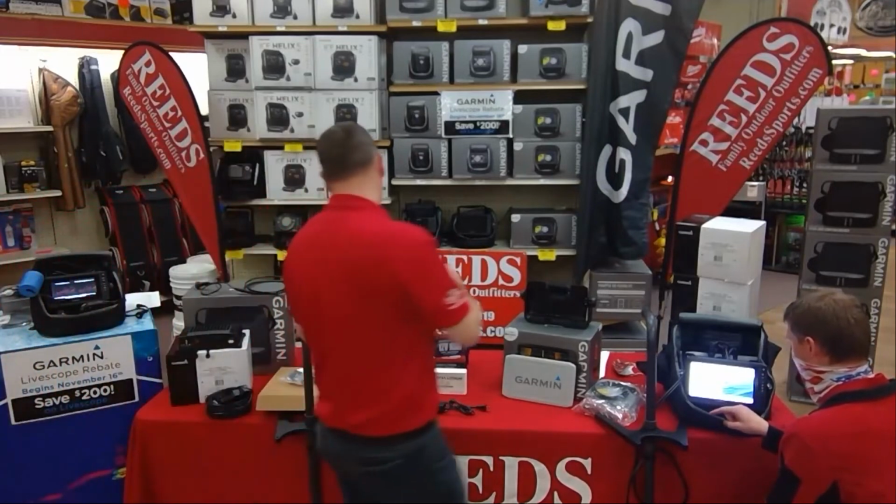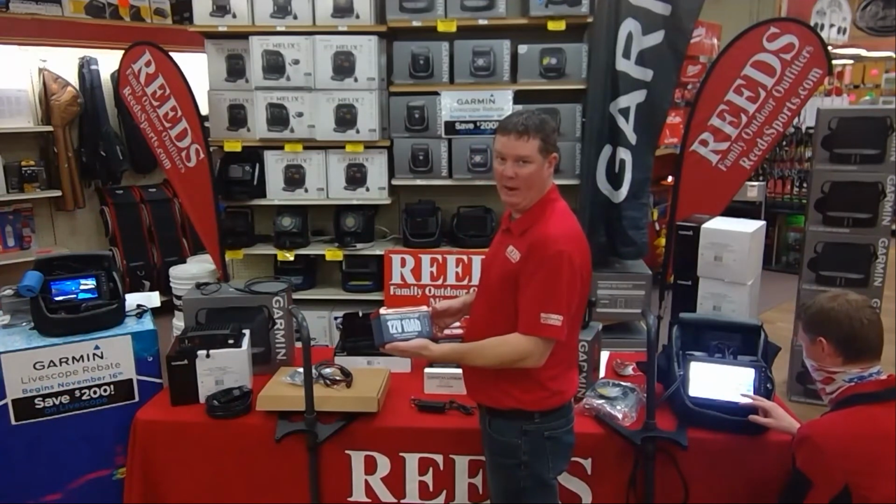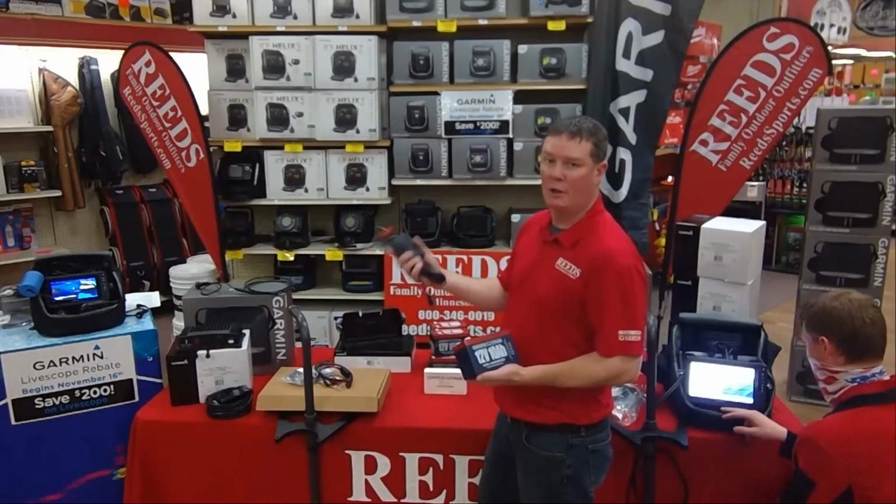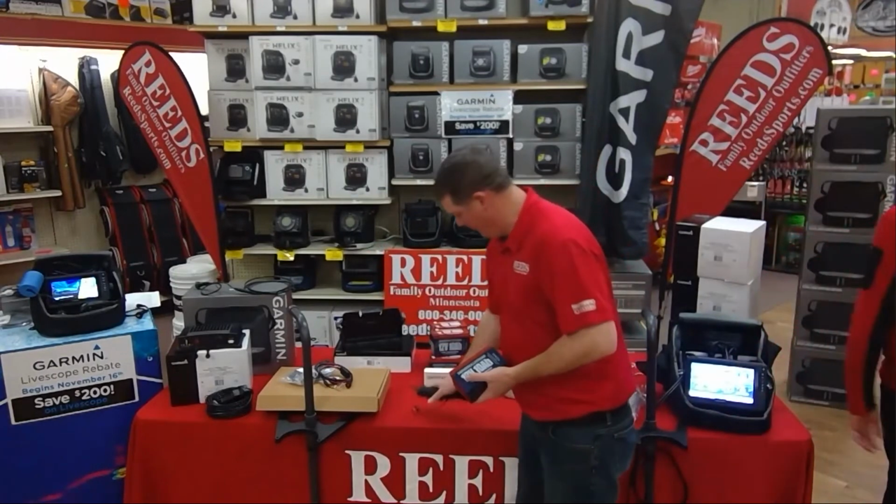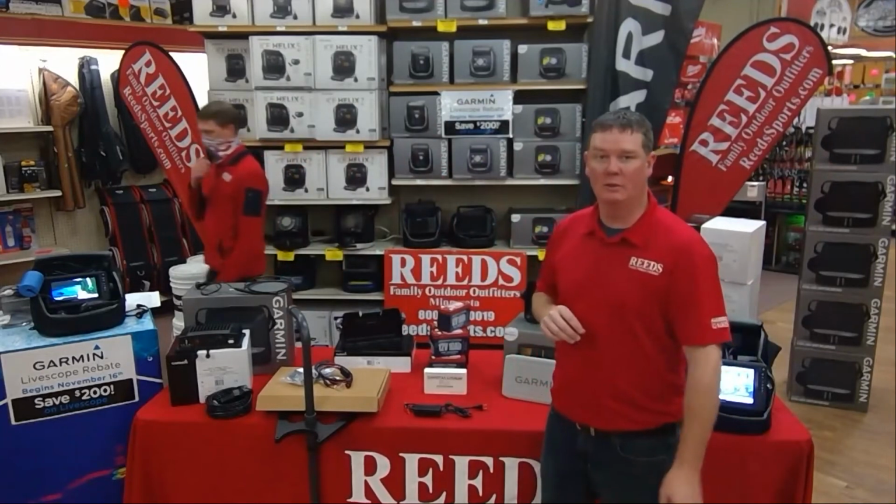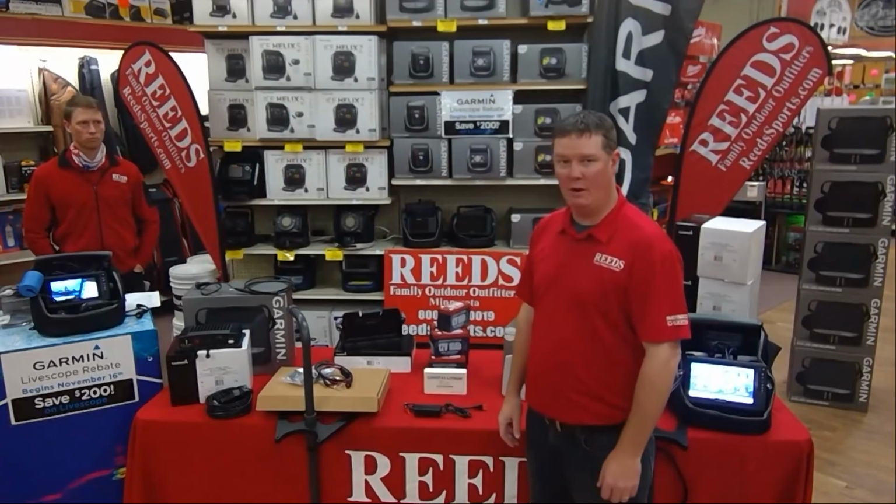Then to power this, like we were just talking about power, the kit's actually coming with a Dakota Lithium 12-volt 10-amp hour battery. That 10-amp hour battery also will be coming with the charger. You really want to use the Dakota Lithium charger with it, because then it will charge that battery to 100% every time. But that is all the parts and pieces and components that make up that Reed's exclusive all-season Livescope kit that we're super excited about. It's a great way to use it in the summer and a great way to use it in the winter.